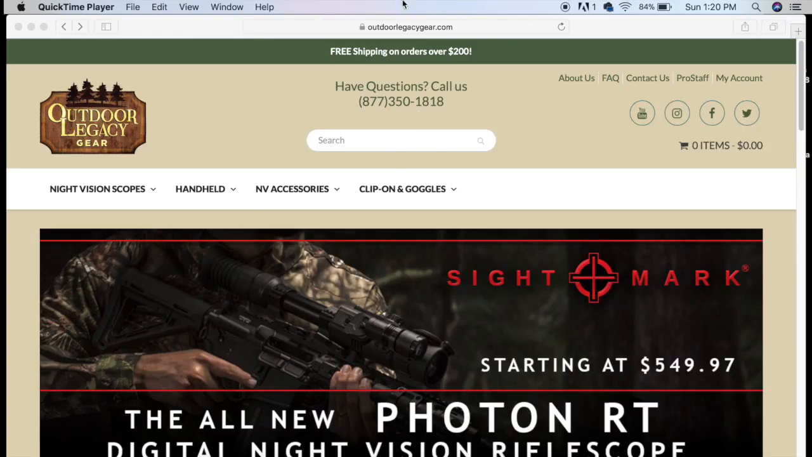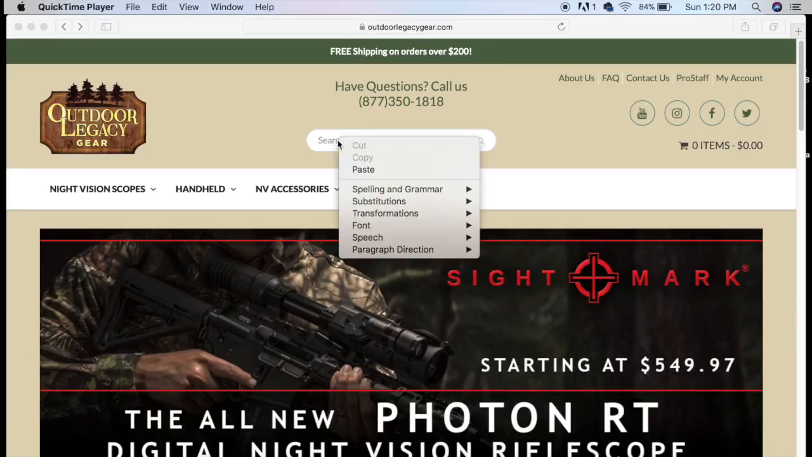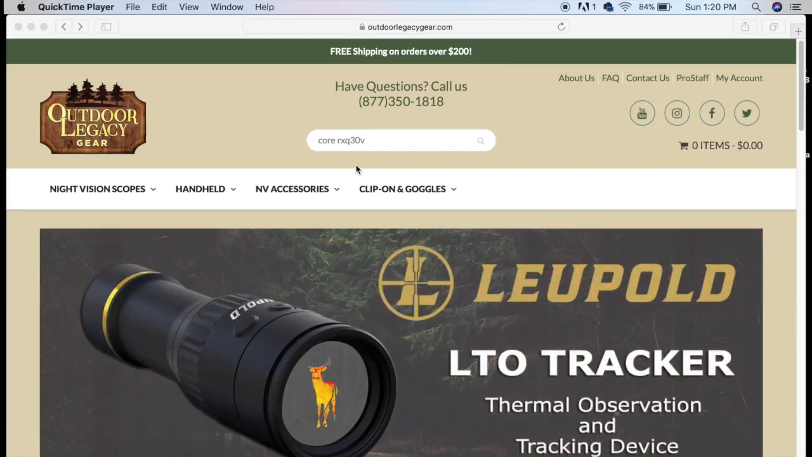Now we're going to get back to the review of the Pulsar Core RXQ30V. We're going to look at the features and specifications right now, and then you'll get to see through the scope. So we're back here on the Outdoor Legacy Gear website. We're going to search for the Core RXQ30V.